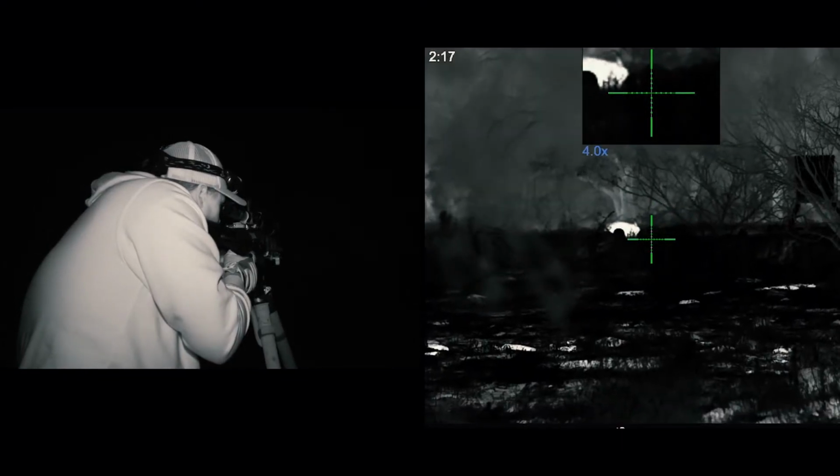Yeah, buddy. It's like 11 o'clock at night. And as we were watching this one, two more came around and basically just kind of fought him a little bit and ran him off.